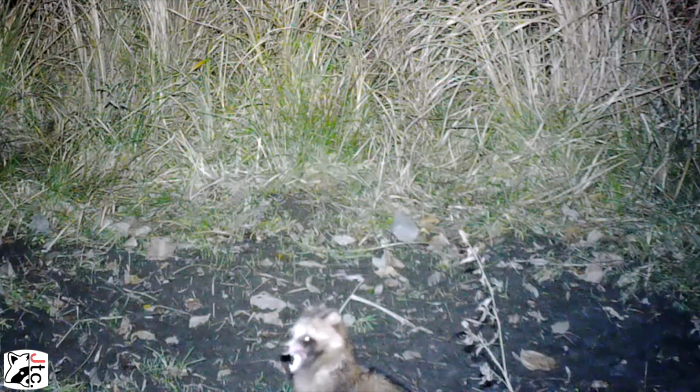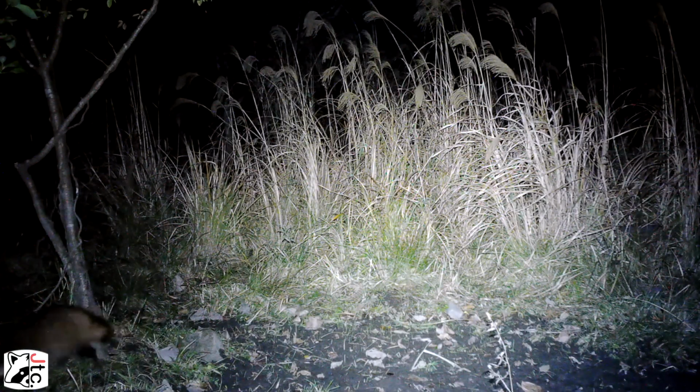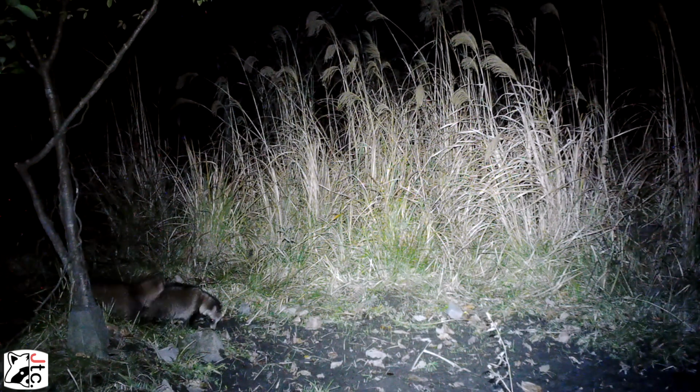Here's a tanuki chomping his jaws. I thought that was kind of cute. I zoomed in. Our next shot, we catch something really interesting here. We catch a couple tanuki doing some monkey business, doing some mating. I thought that was really interesting.